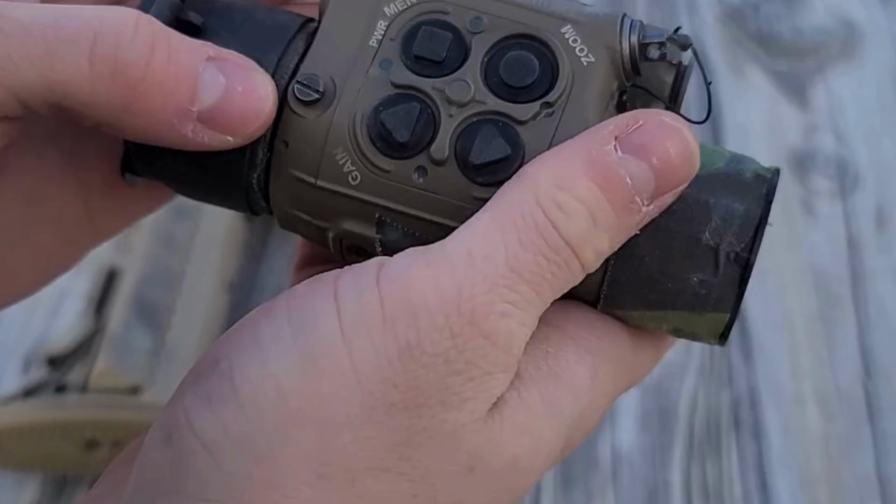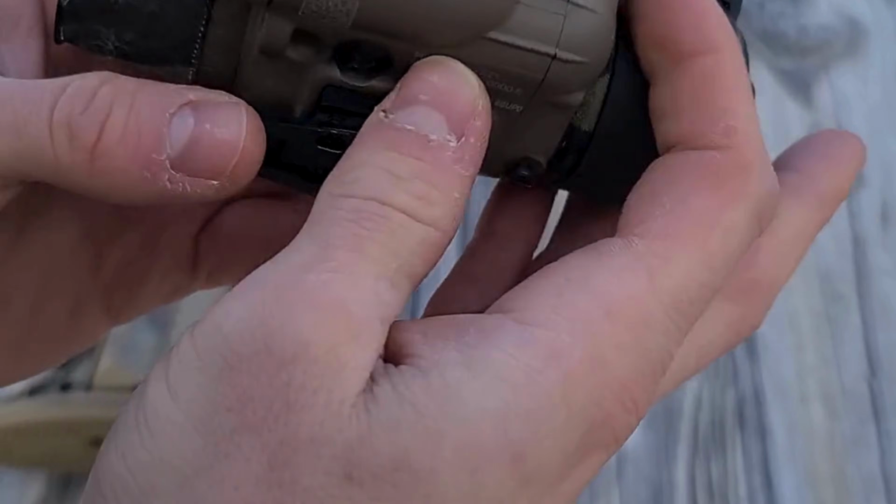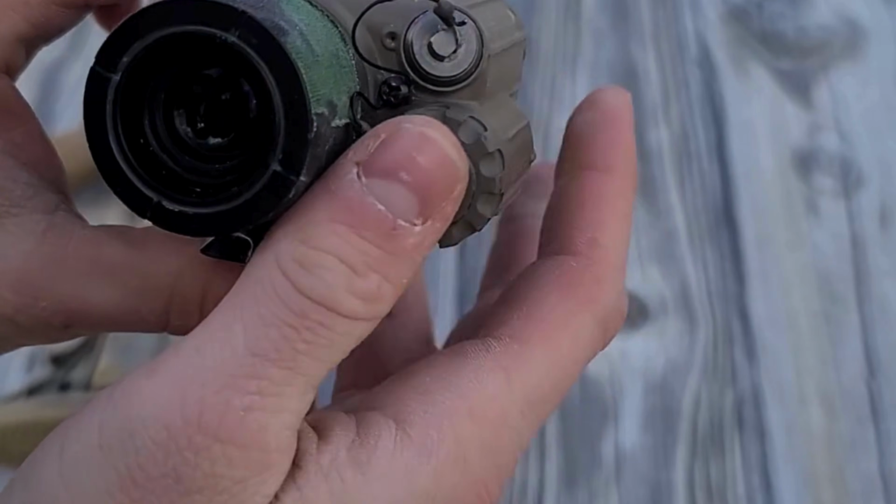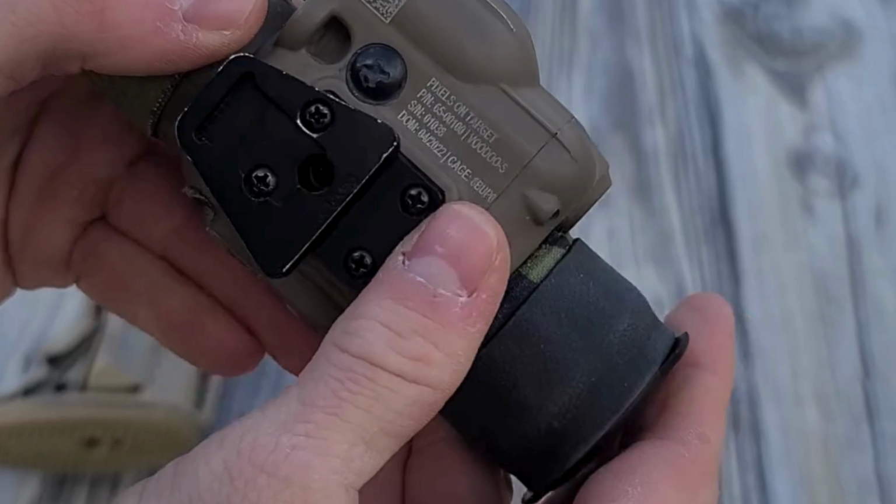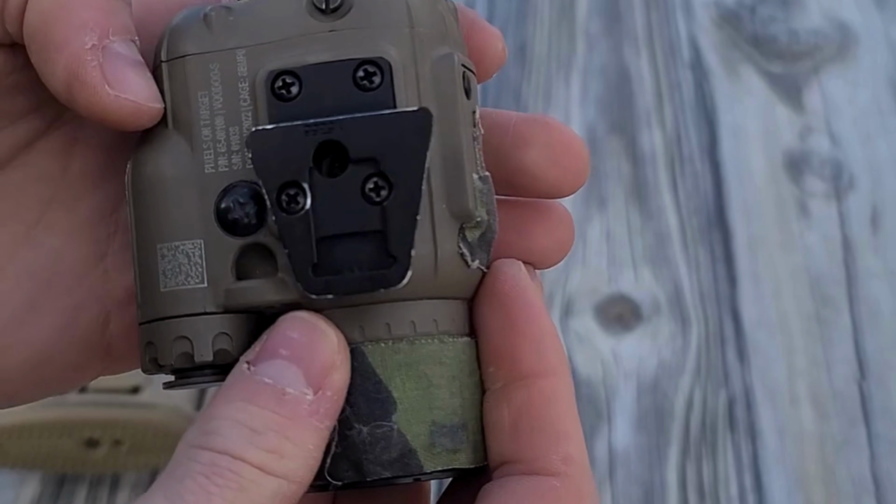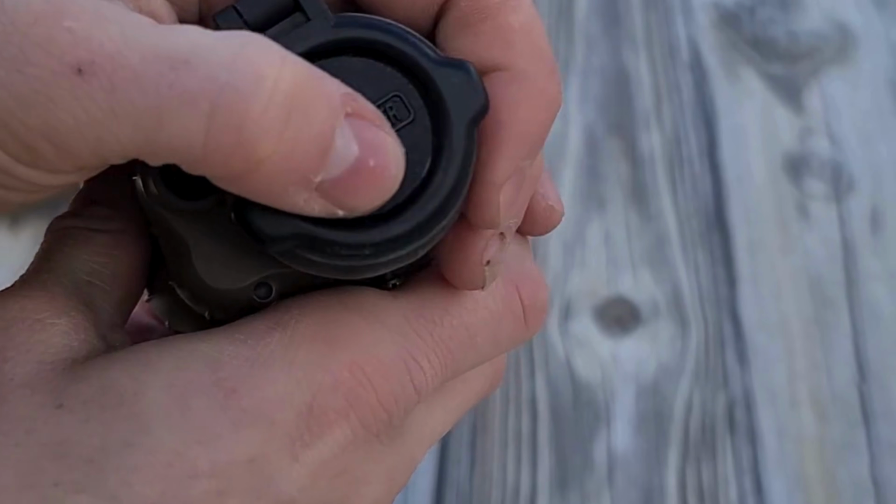Here we have yet again the beautiful Pixels on Target Voodoo S. Mini handheld thermal, monocular, dedicated scope, clip-on. I talked about the specifications in my previous video, so I'd encourage you to go watch that, even though it's very poorly edited. But just going back over it again, you have an IR laser,